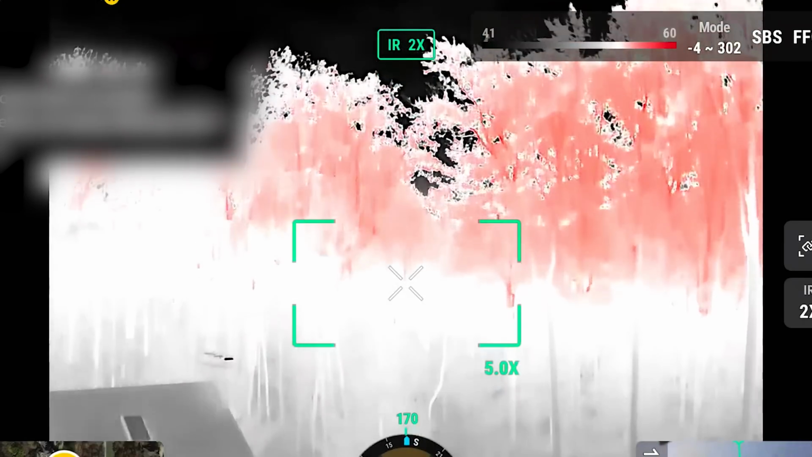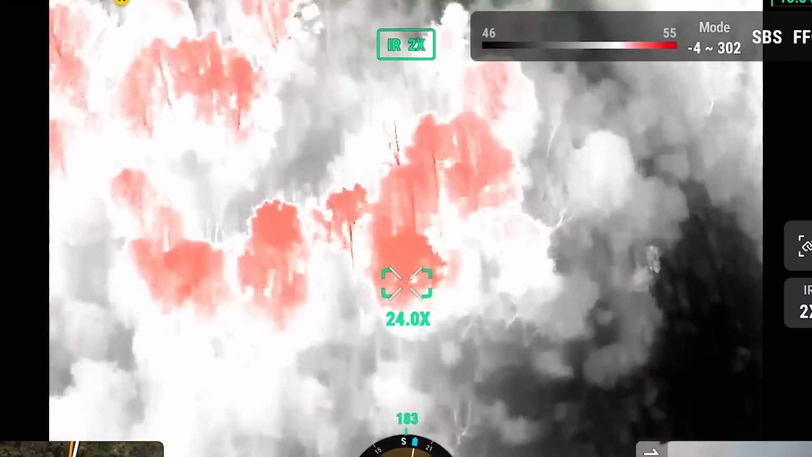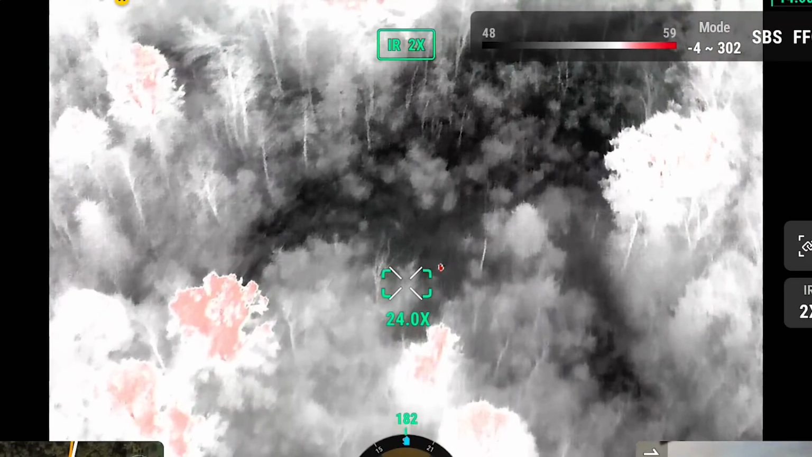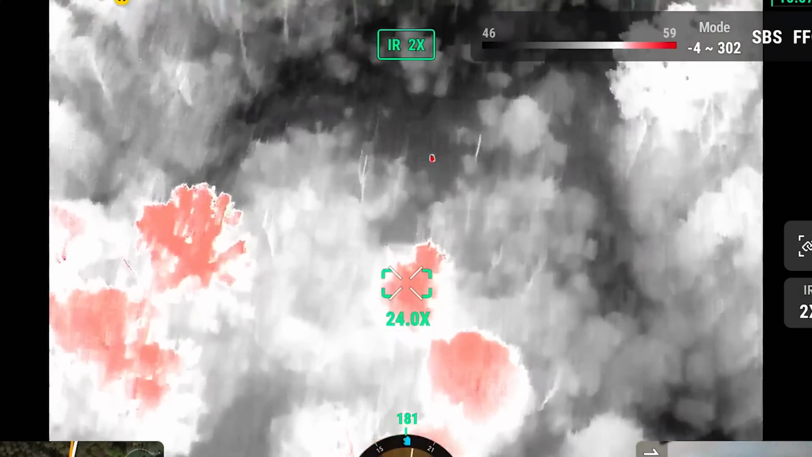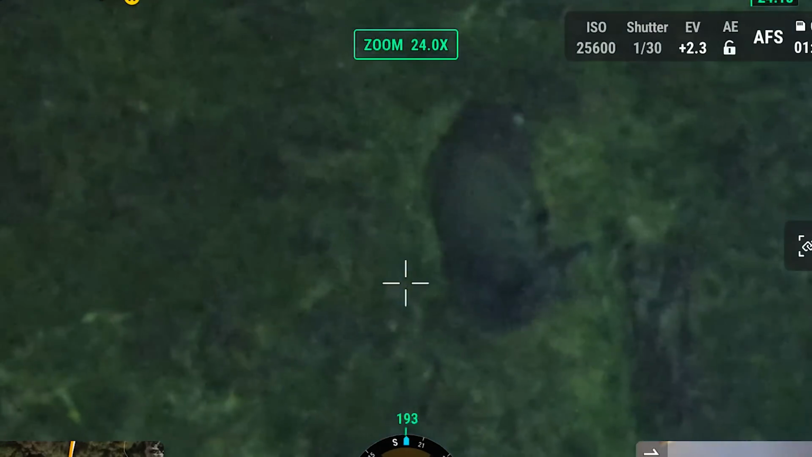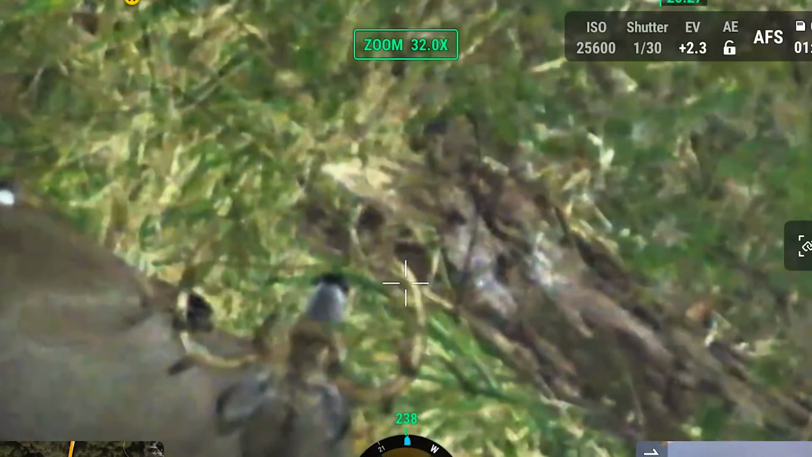All right, let's go take a look. This drone here is just, I love it. Yeah, this one does not have as good a service. As soon as it becomes daylight, we're gonna really be able to tell if this is your deer or not. Man, that thing's heavy. That's him.